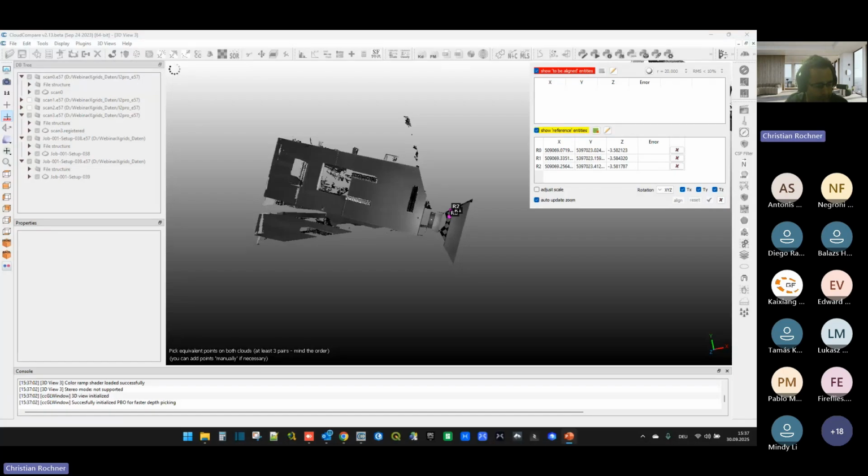I can only encourage you to try Pinpoint. It's a very, very cool tool. So if you're involved in registration and in scanning buildings or whatever, please try the demo. It's very nice. And CloudCompare is free in any case. So just give it a try.